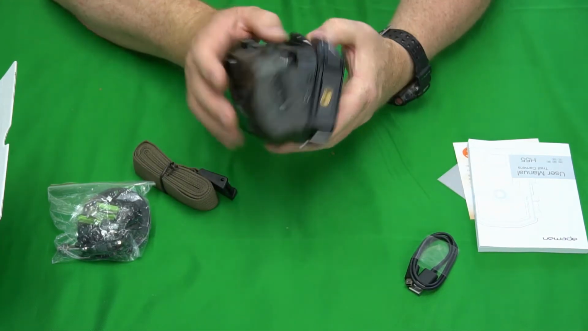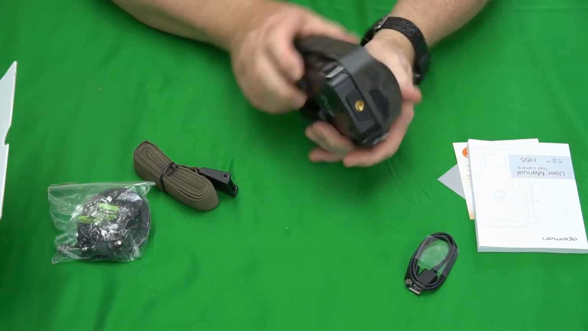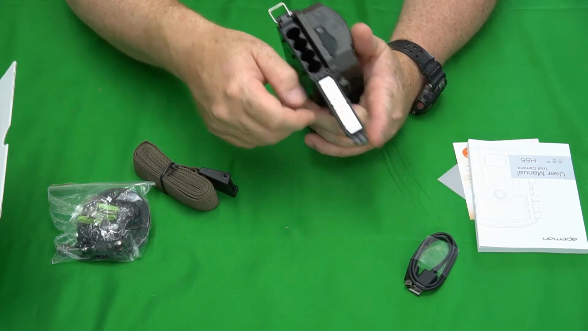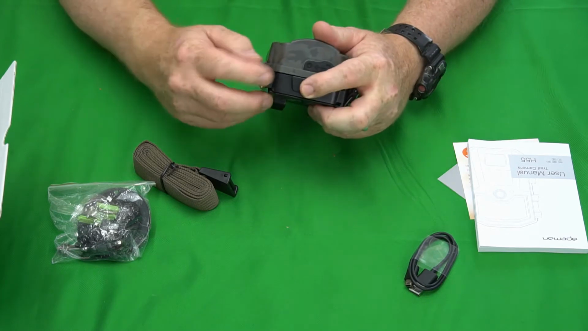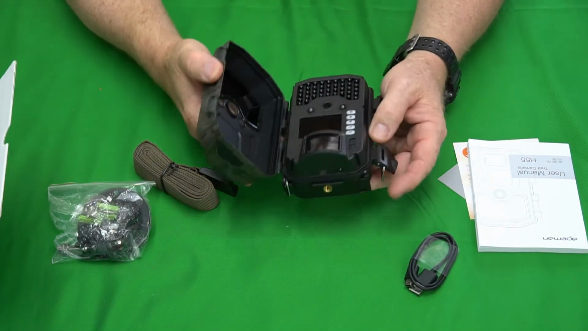Okay, and let's see. Where's the batteries at? Okay. How do we get to the battery compartment? Is actually on the bottom here. This is kind of a unique design, and you got to open it up there and slide the batteries in right there. Okay, well, I am going to put some brand new batteries in here and a good SD card,